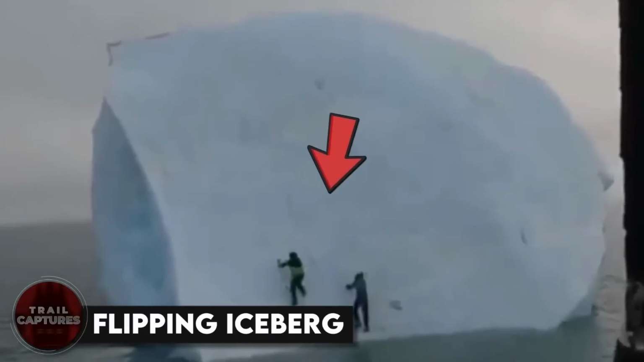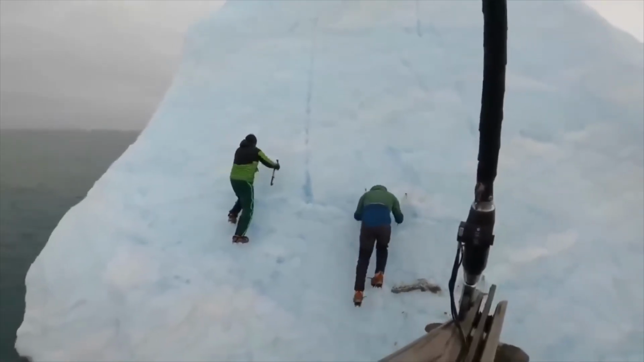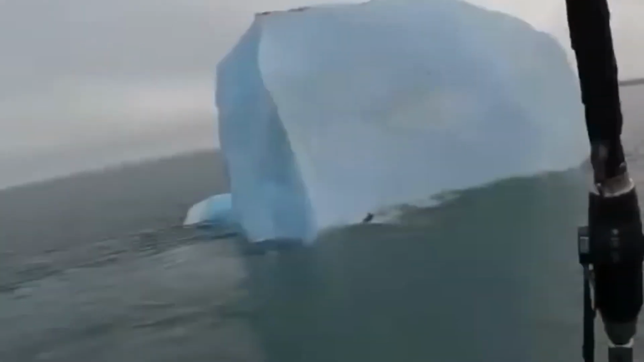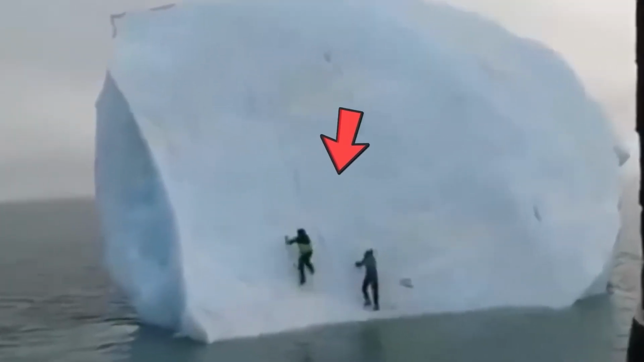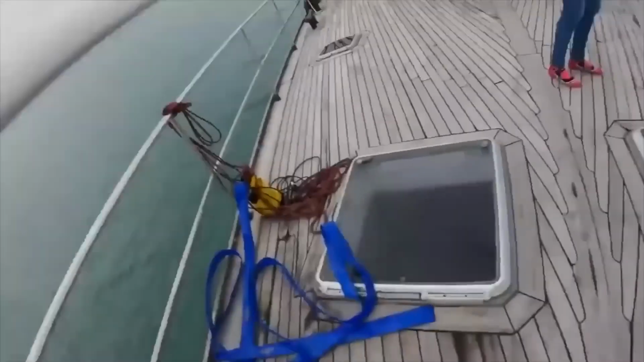to behold. Flipping iceberg. These thrill seekers thought it would be a cool idea to climb a giant iceberg, but things quickly went south when a massive chunk of ice rolled over on top of them. Talk about a chilling experience. Luckily, they managed to escape with their lives, but let this be a lesson. Sometimes it's best to just stay on solid ground.